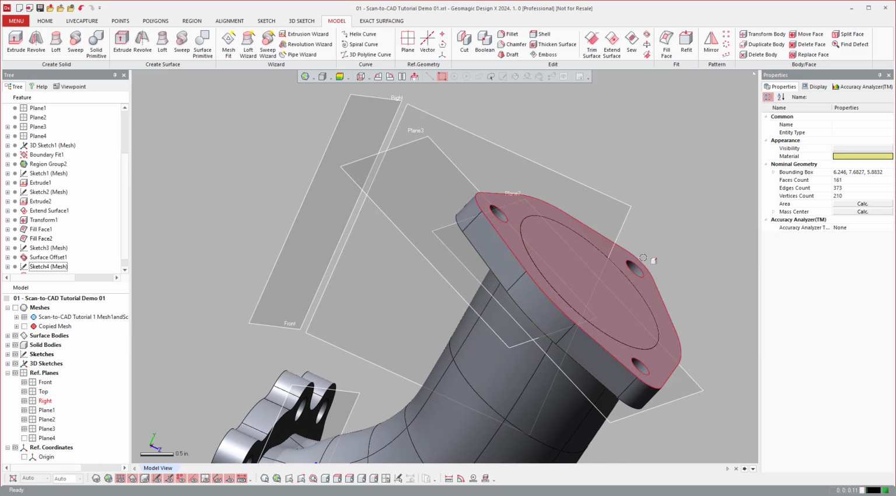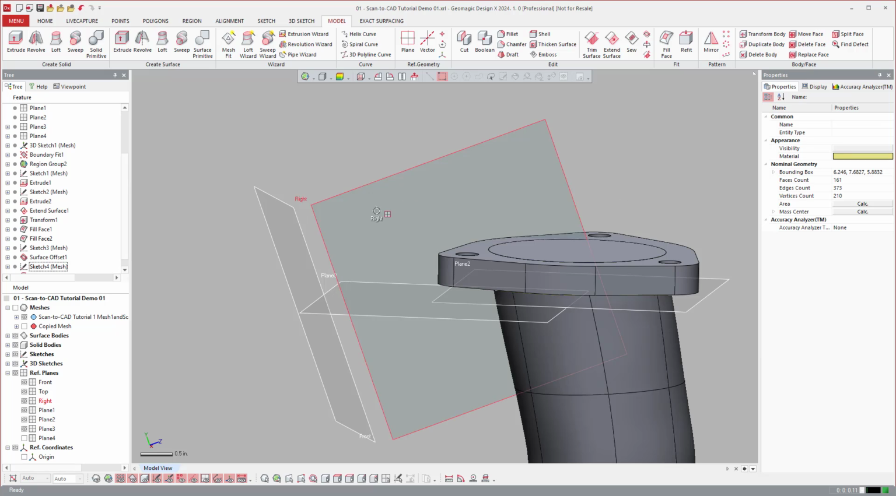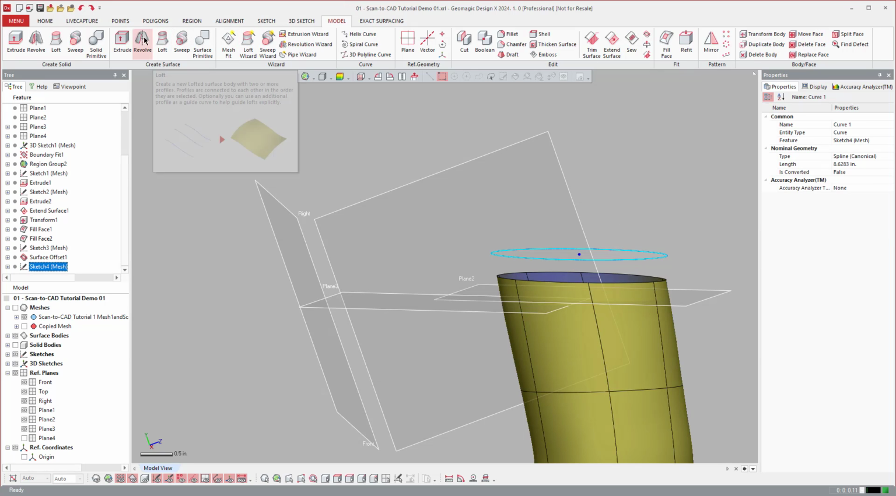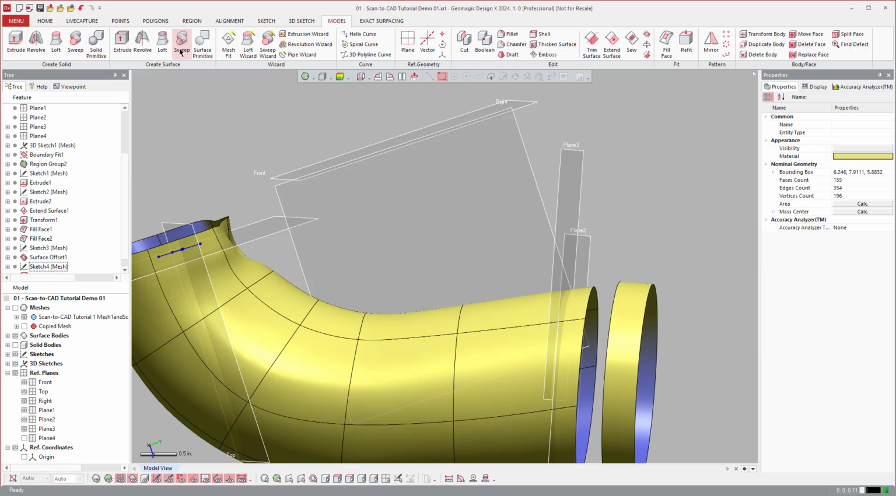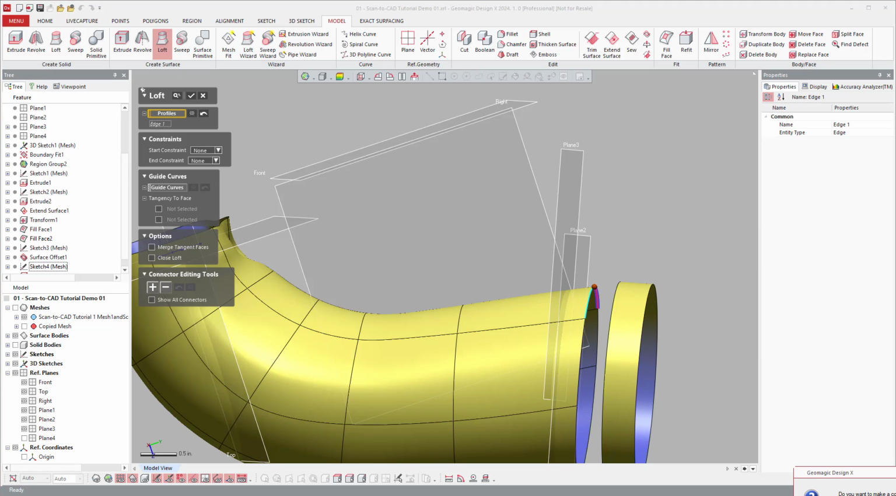Actually, I made a mistake. You know what I could have done? Let's do this. Turn off my solids. I could just do a short little surface extrude. And instead of doing it as a curve to loft there, I could say, let's do a loft from this guy to that guy.